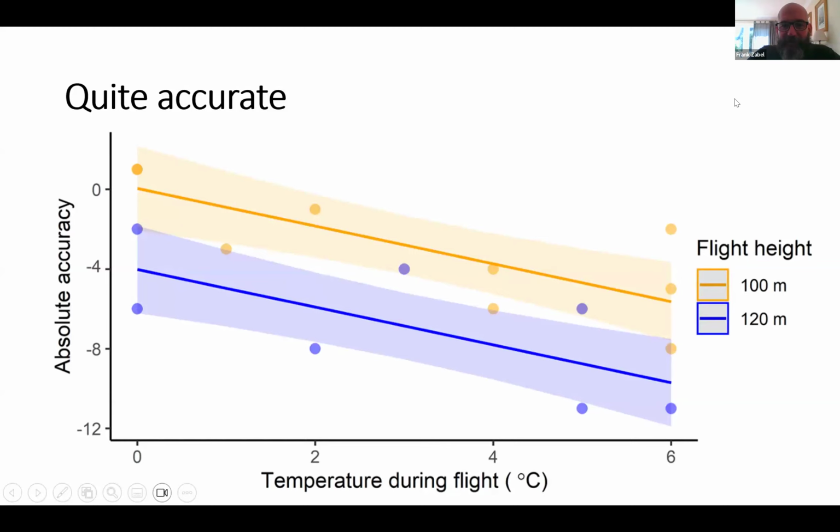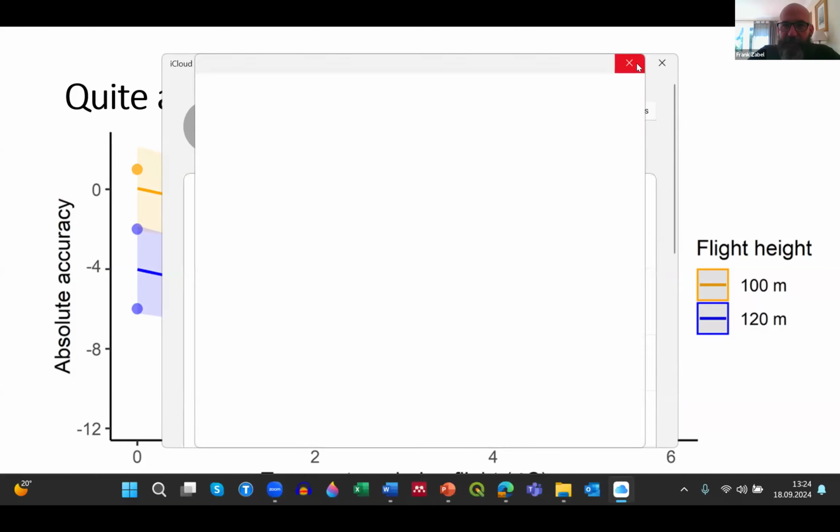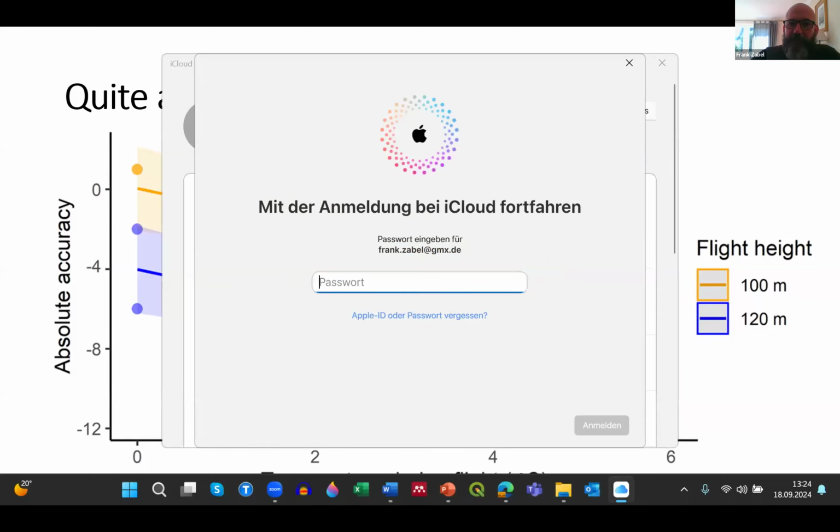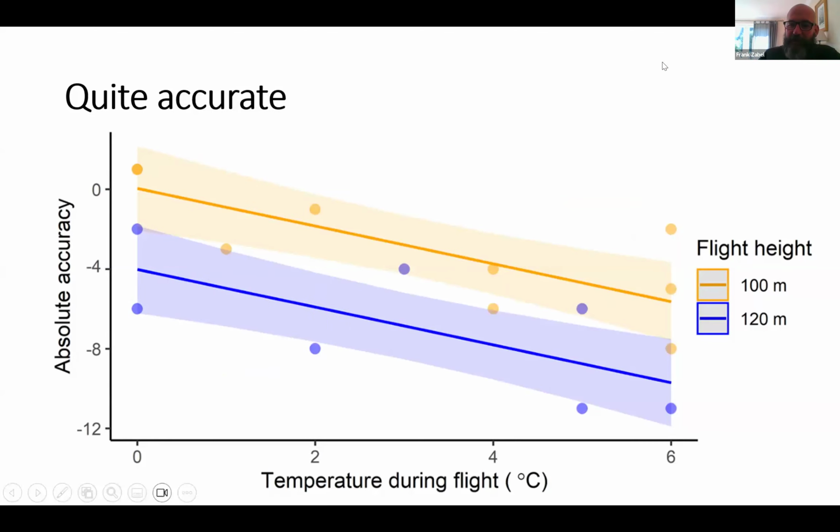So of course these figures even increase if we have an area with less vegetation, but at certain conditions you can hardly increase the accuracy even further, because in some cases we actually had 100%. So no deviation at all. But there was a certain relation with the temperature. Nonetheless, the overall performance of the methodology had proven to be